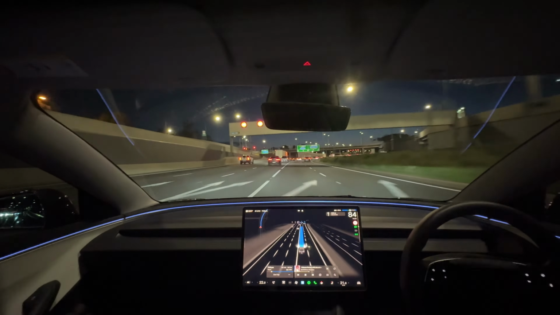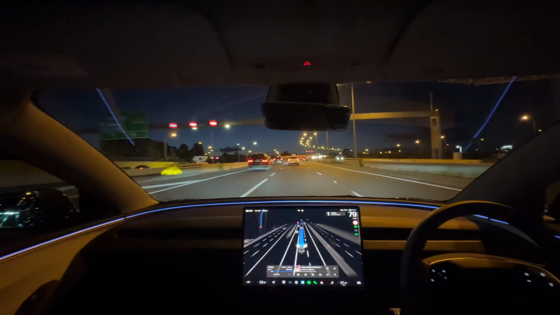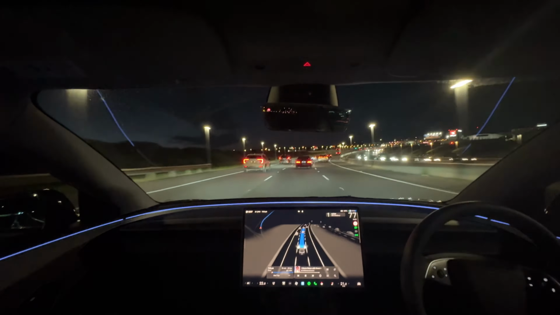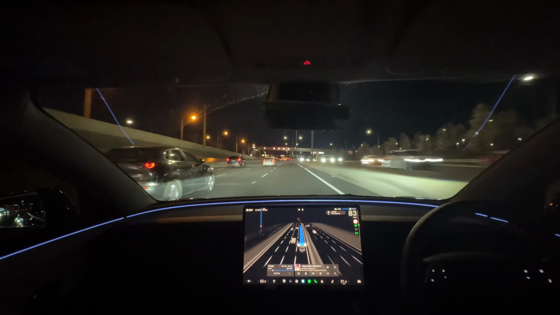Here FSD takes the off-ramp well, going over to the right in the second to most right lane. Here I tapped the indicator just to merge around this slow car in the middle lane. Wasn't needed, but just gave me something to do.